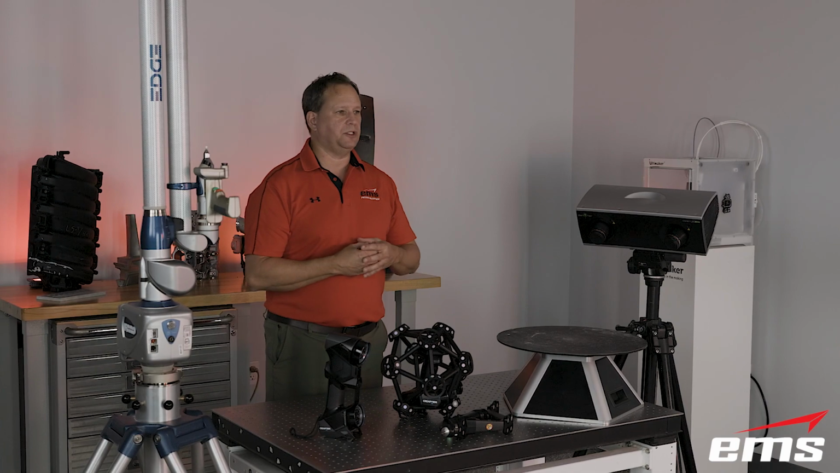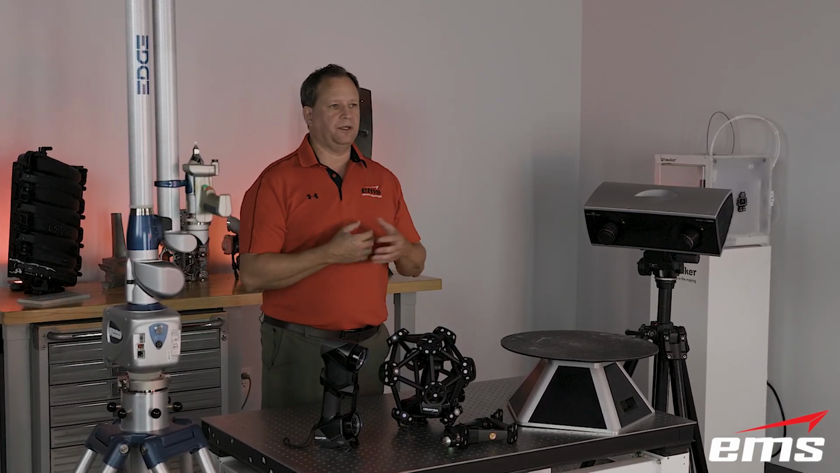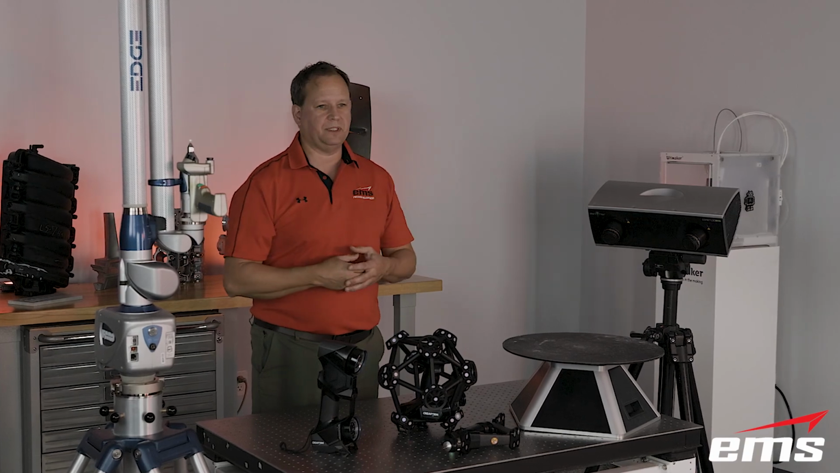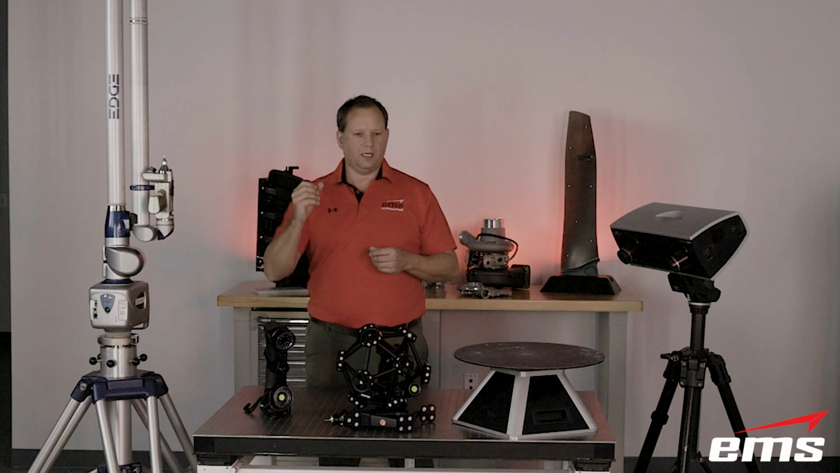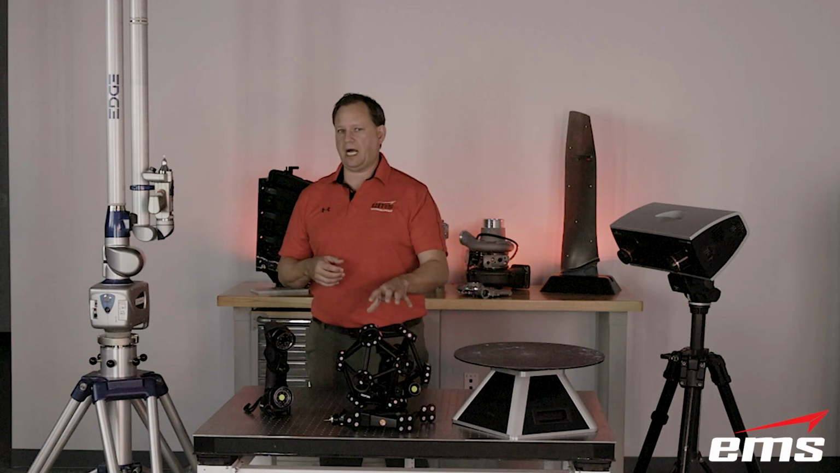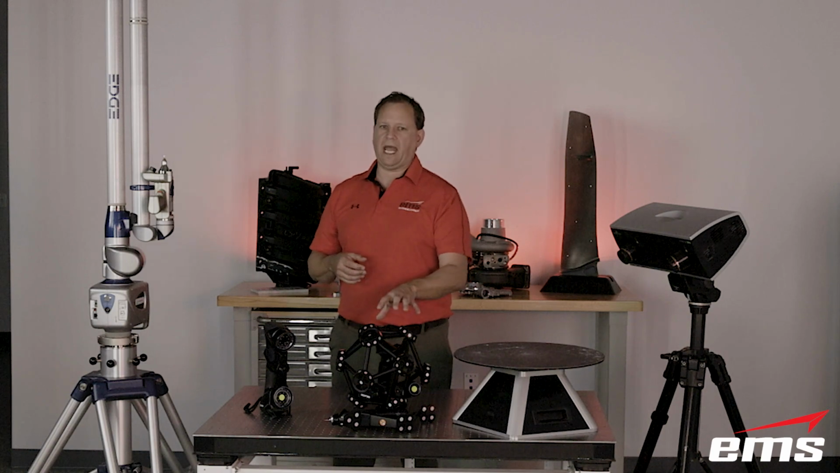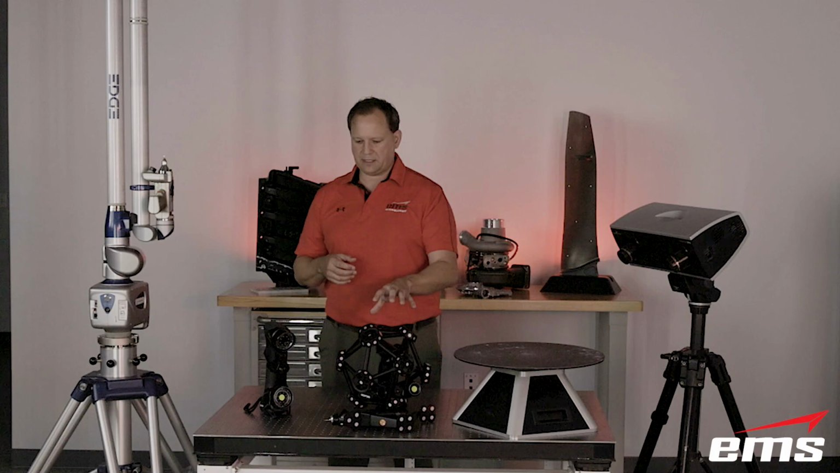Depending on options, you're not going to get into one of these commercial systems for under 50 grand, and you can go up into 100, 150 grand when you add software and training and a shop floor stand and all that stuff. So, these systems definitely are on the higher end, but again, these are more accurate, especially with large parts, really geared towards metrology and high-end scanning.